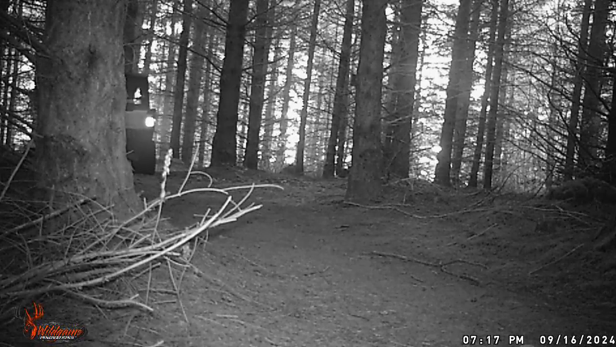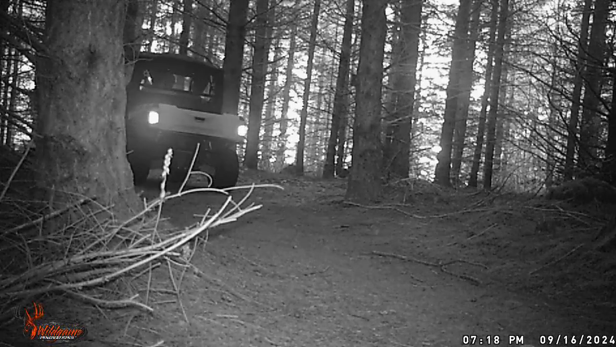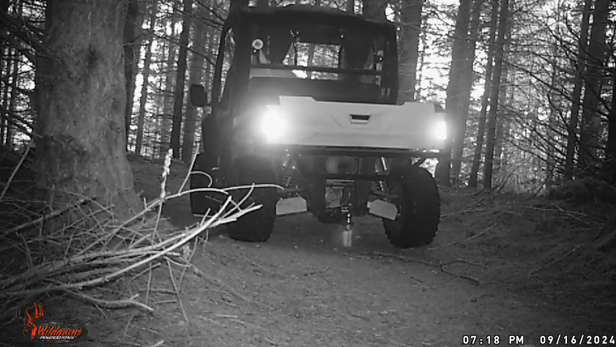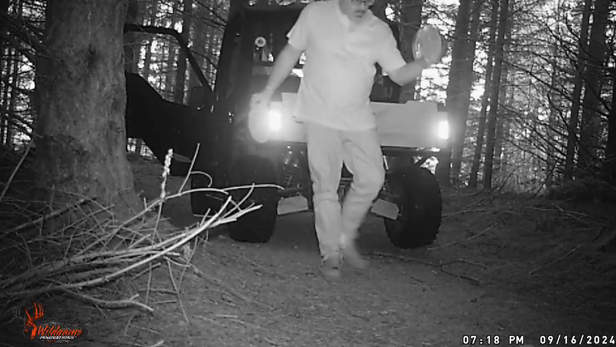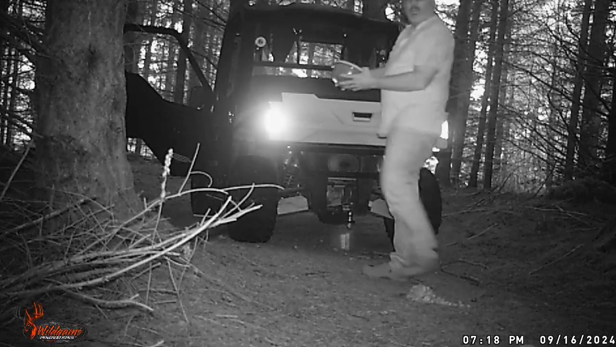So we're going to start it off with yours truly here, baiting one of our trail cams. The wildlife's been a little scarce here at the homestead this fall and summer, and so I was trying to entice some wildlife to get on camera. So here you'll see me dumping some leftovers. There you are. Delicious. Who knows what that was?